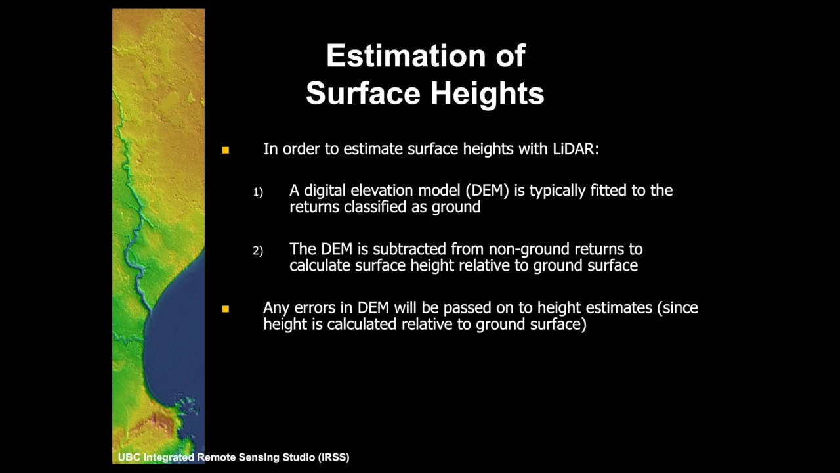And it's sending out a phenomenal number of pulses. The systems we use today are sending out between 80,000 and 160,000 pulses a second. So we're saturating the landscape with a phenomenal number of pulses, and the landscape essentially comes back smothered in these laser pulses.